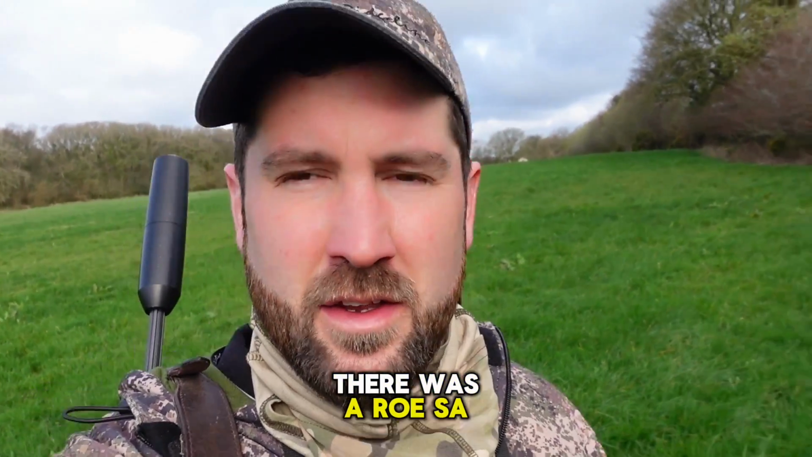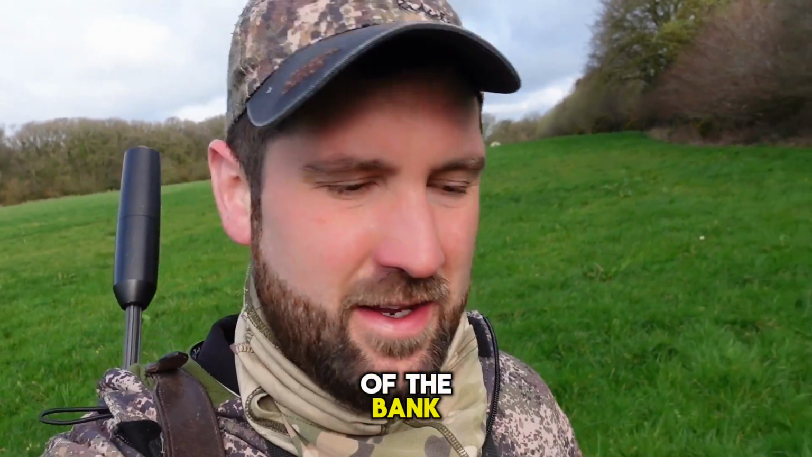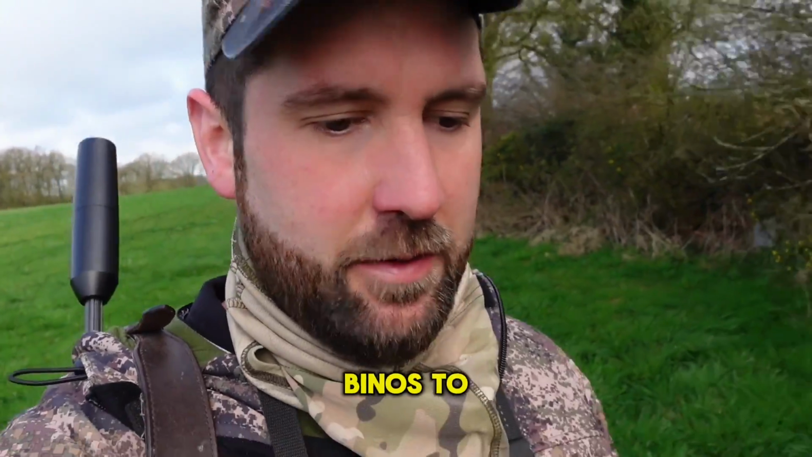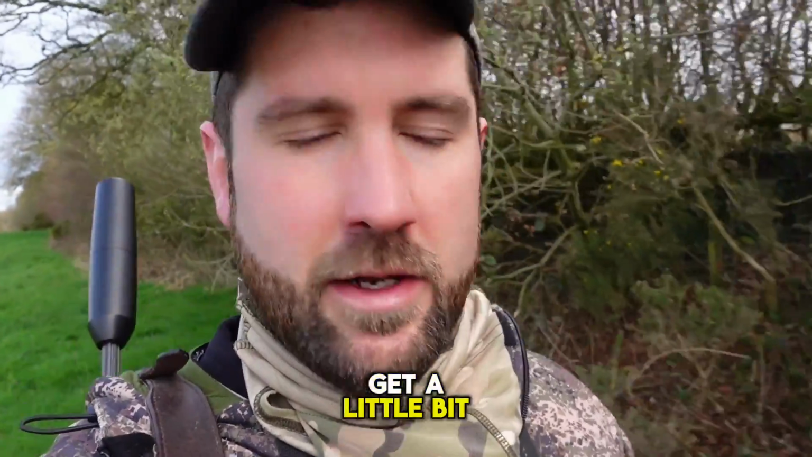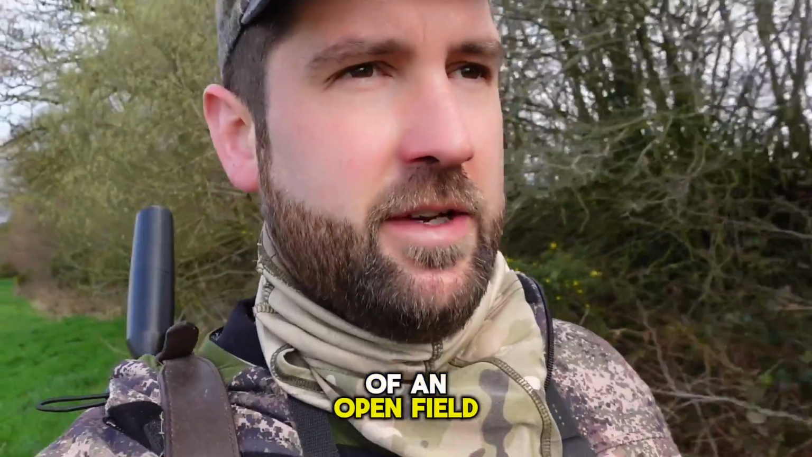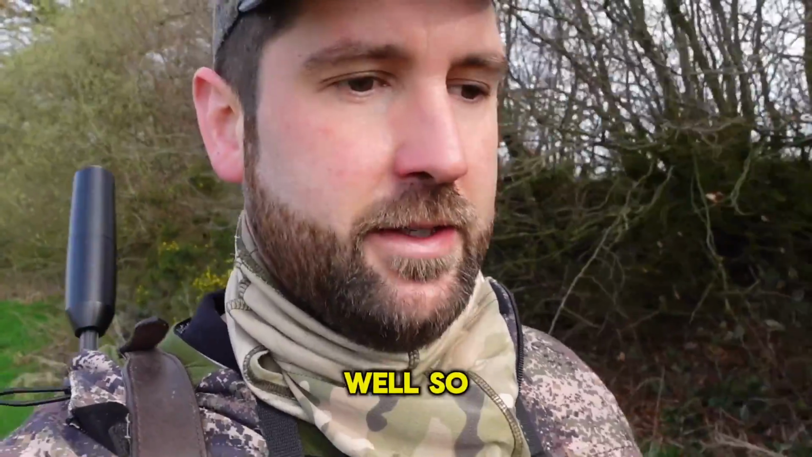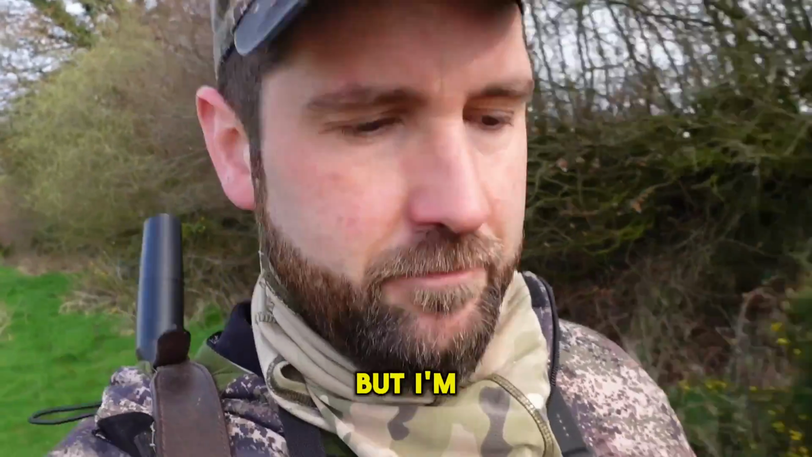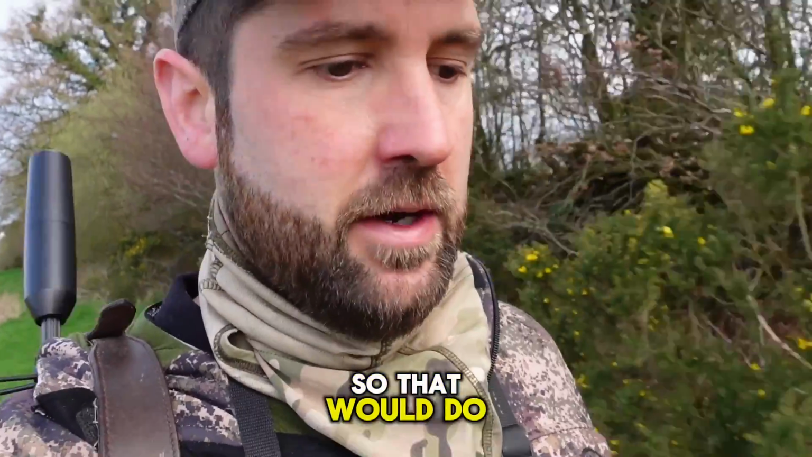There was a roe sat on the top of the bank, about 130, 120 metres off it. I couldn't see its head clearly through the binos to ID it as a doe or a buck, so I thought I'd get a little bit closer. And of course, walking through the middle in an open field, it's never going to end well, so bumped that one in. There's 2 or 3 others with it, but I'm out of time today. I've got one in the car already, so that'll do.